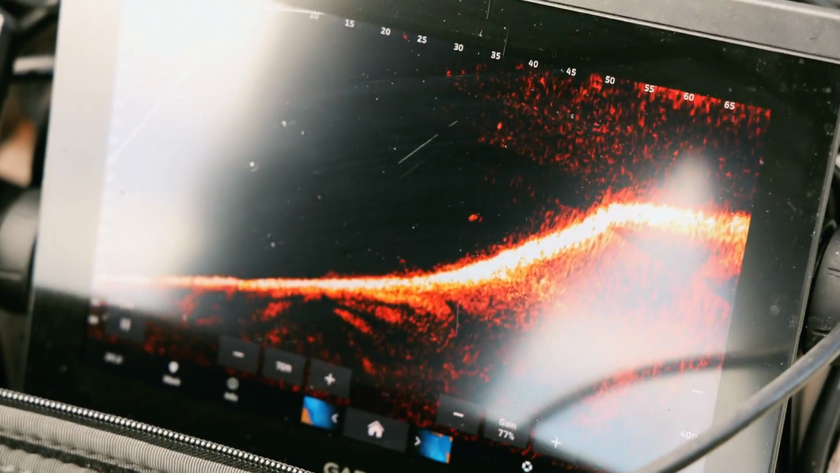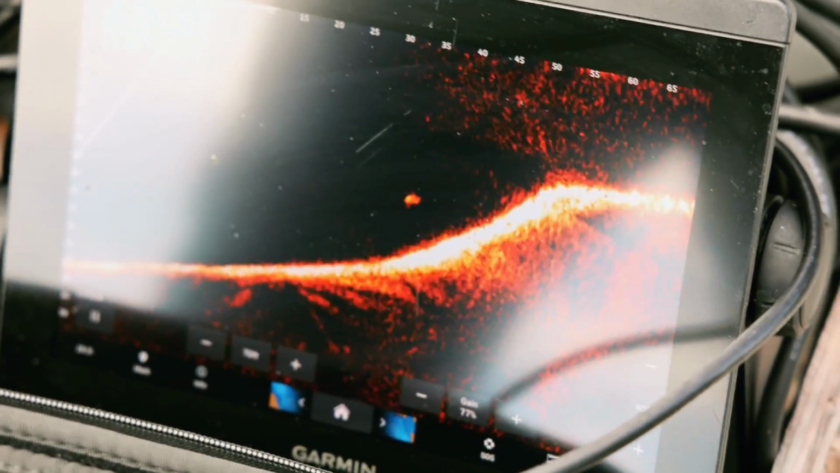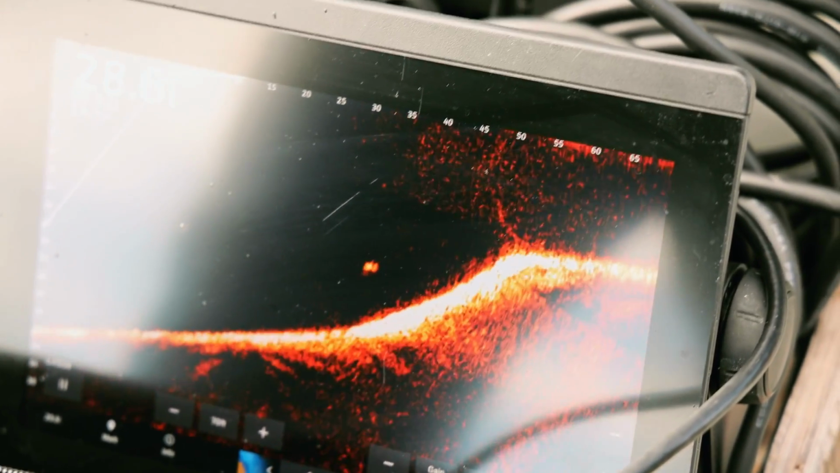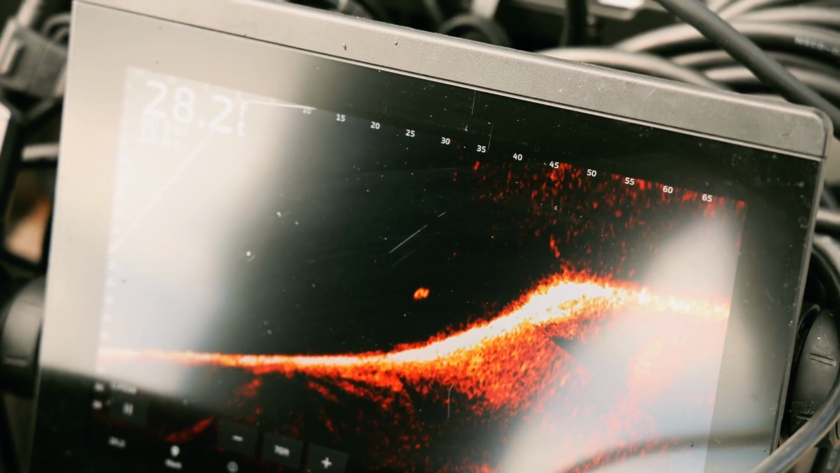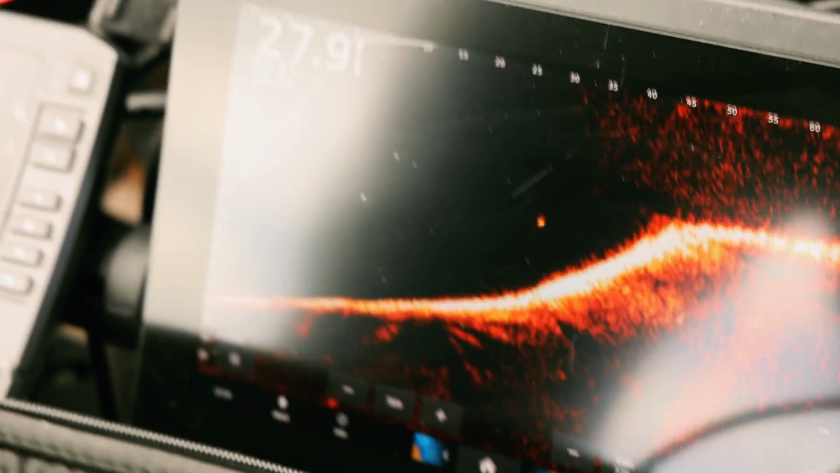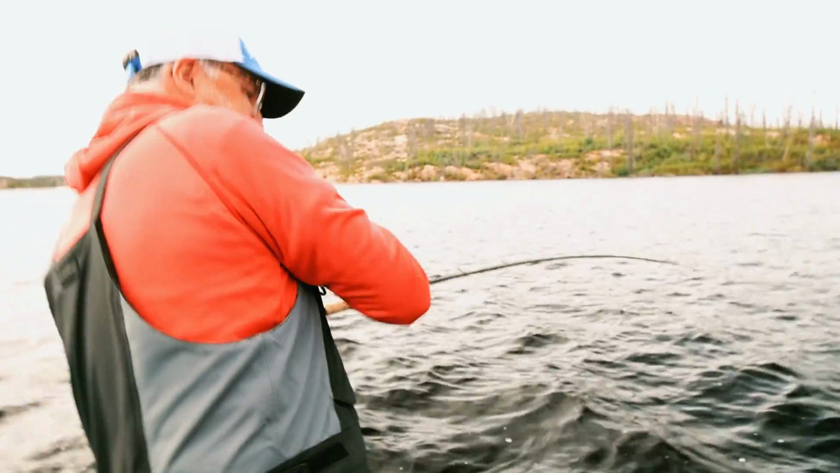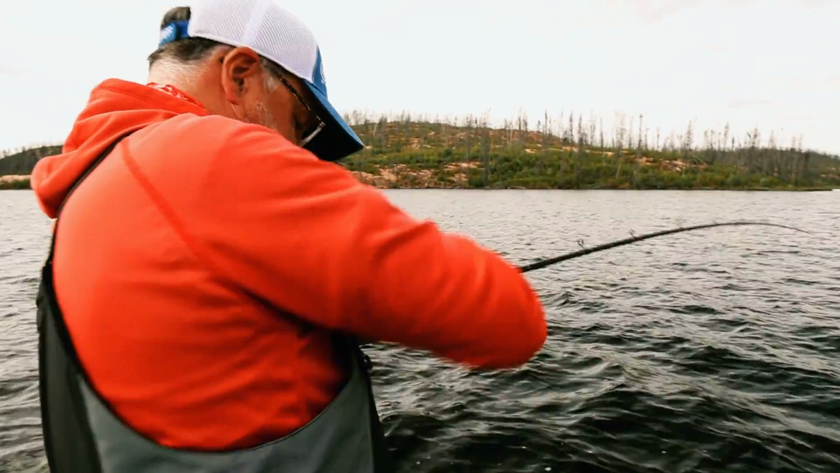Let's see if the jig goes down. He's off that edge. He's down 23 feet. Is that my jig going down? It's a nice fish. That's a good fish. Oh, here he comes. Got him. I cast him. That was cool.